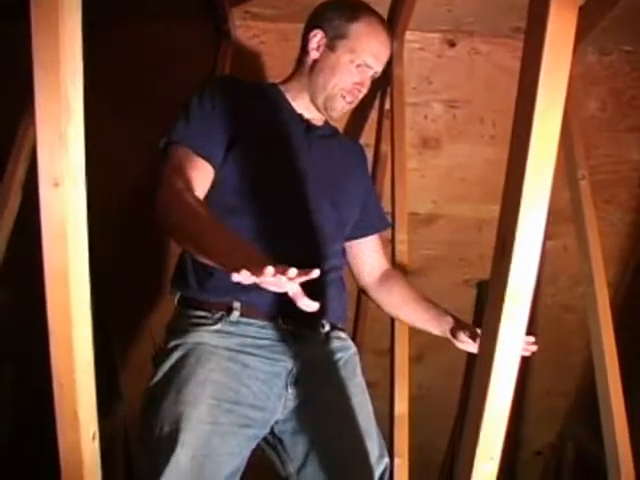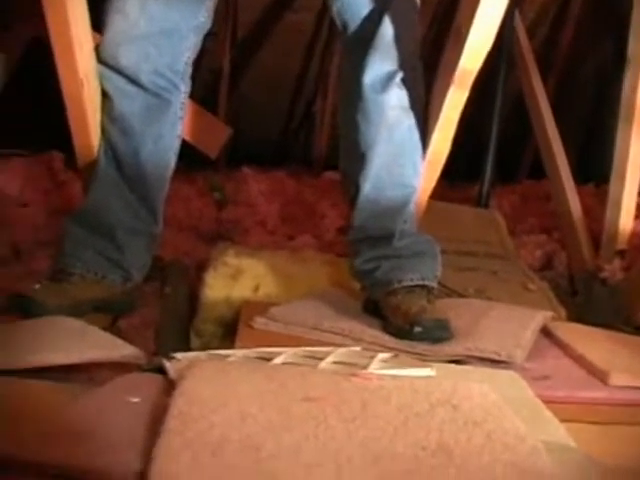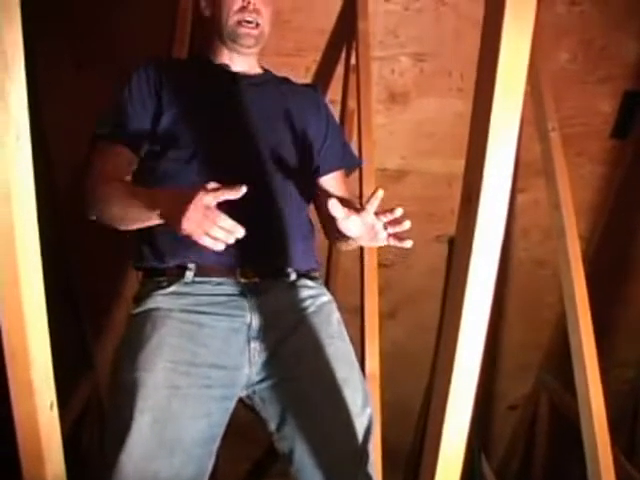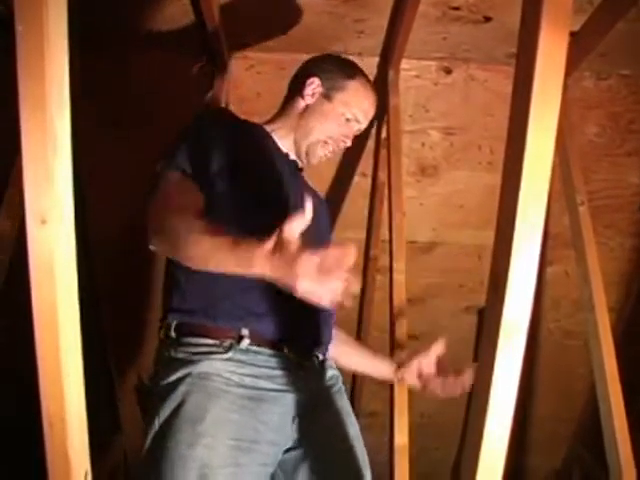So we're in the attic, and it's really hot. It's maybe 120 degrees up in here, and there are insulation issues that need to be addressed. First of all, they have some flooring down, and I guess it's used for storage, but the flooring is compressing the insulation. And the floor joists or ceiling rafters is the bottom cord of a truss, and that's only a 2x4, so it's 3.5 inches thick of insulation underneath this storage area with the flooring. So that's a lack of insulation.